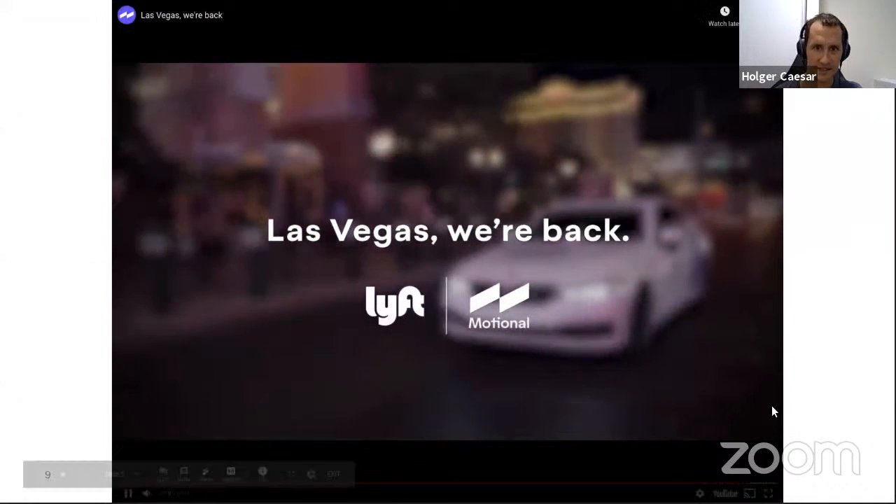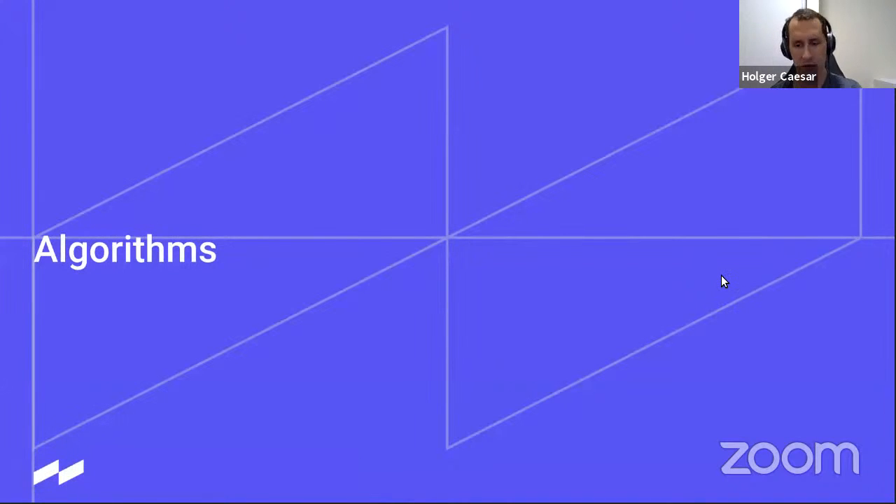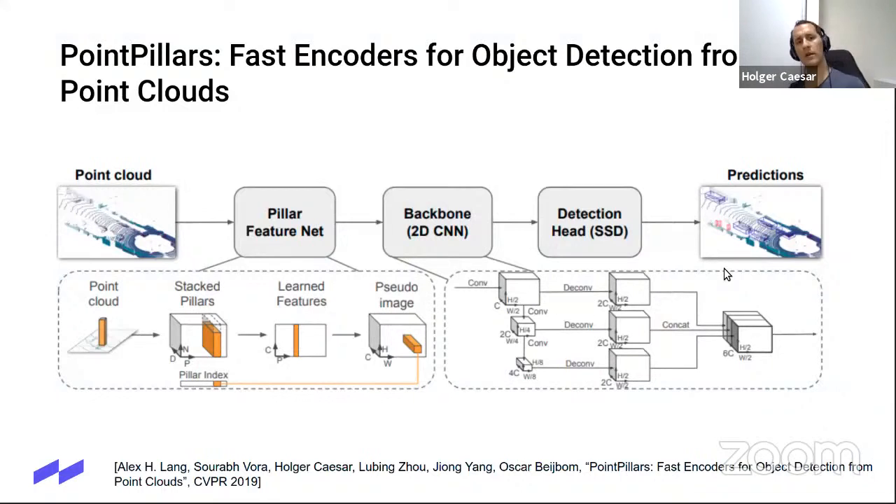And this is exactly this partnership that I talked about between Lyft and Motional. All right. Now let's talk about some algorithms. One of the first papers that we published was PointPillars. PointPillars is a LiDAR-based 3D object detection method.